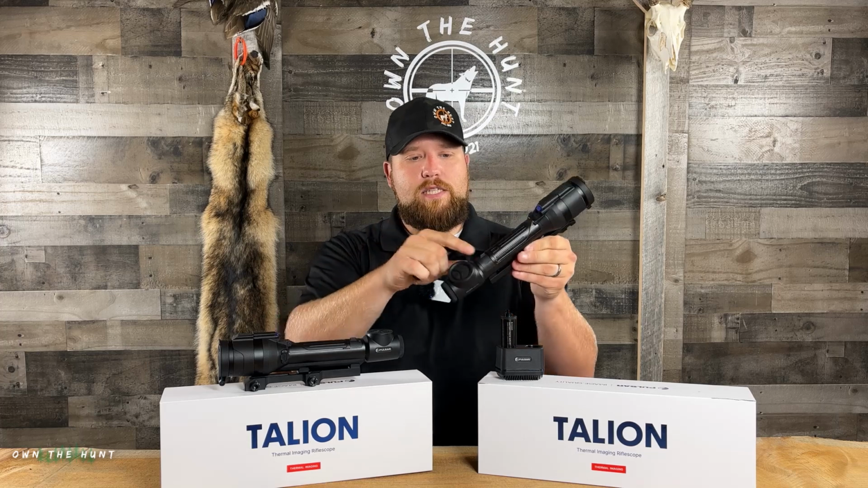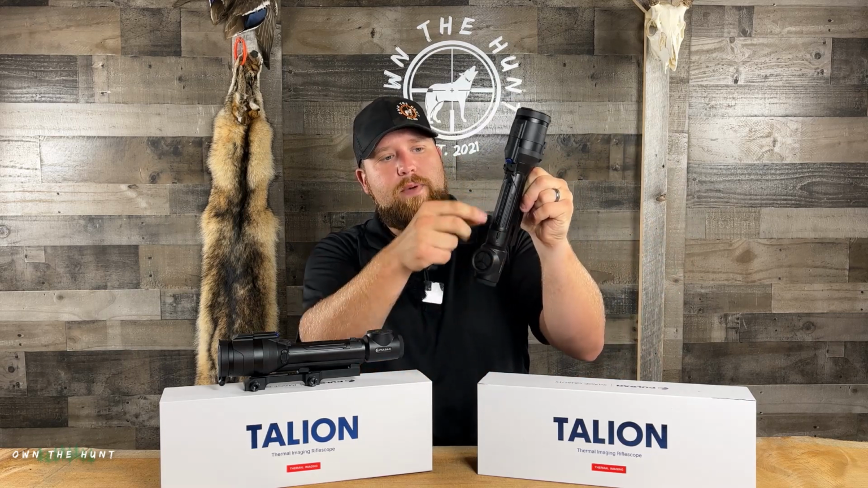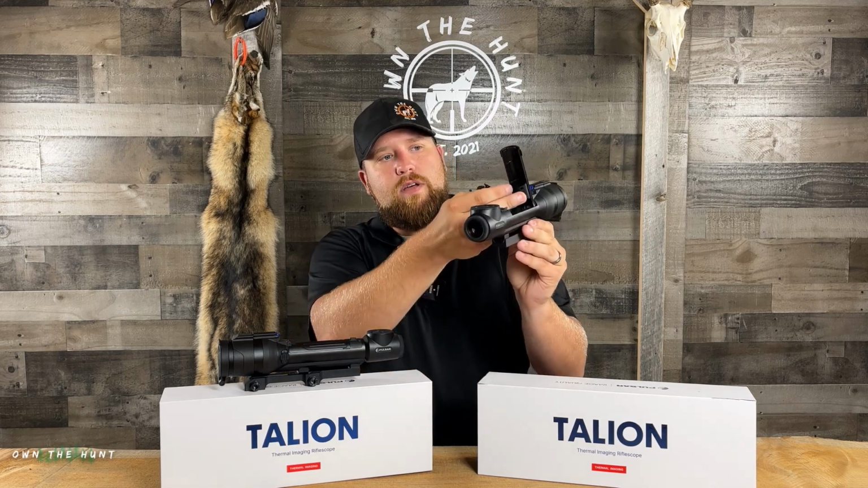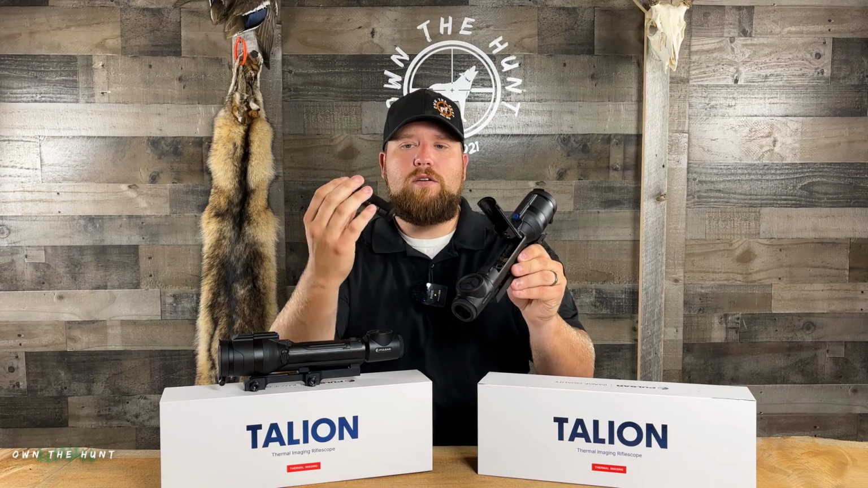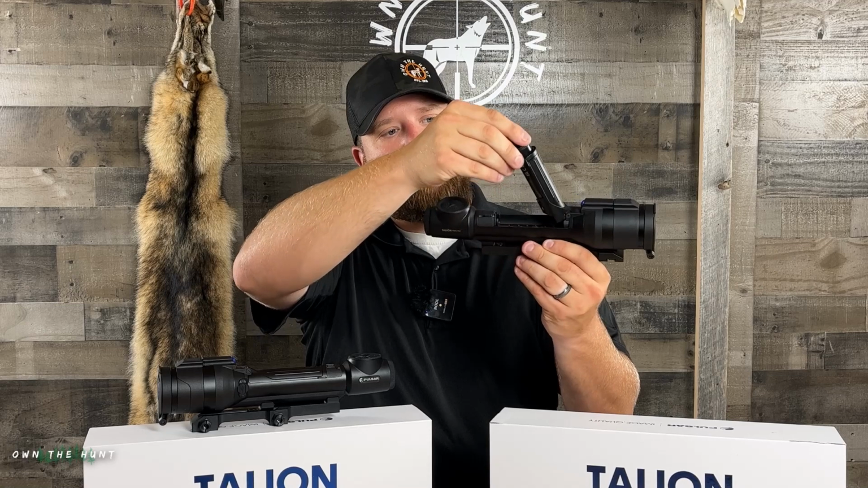What I really like is there's a simple little switch right here. You just press it and push it over, and that unlocks the battery door. Then you flip this battery door up, and there are a couple of little holders right here. There's a little notch on the battery, and you line that up with this battery compartment.